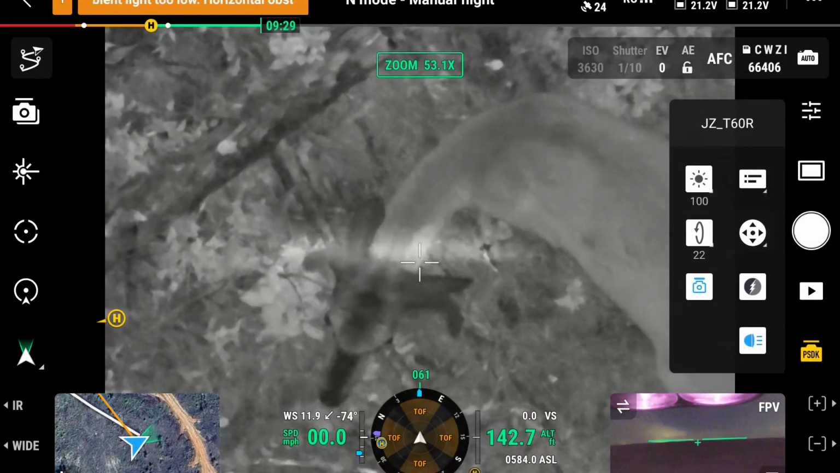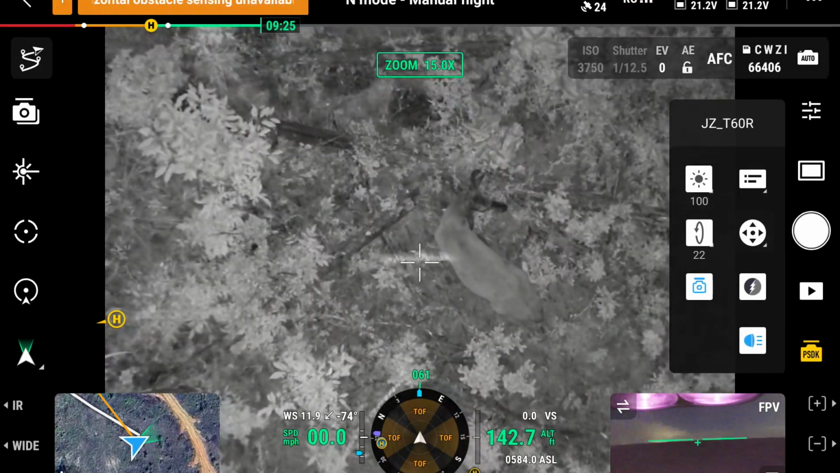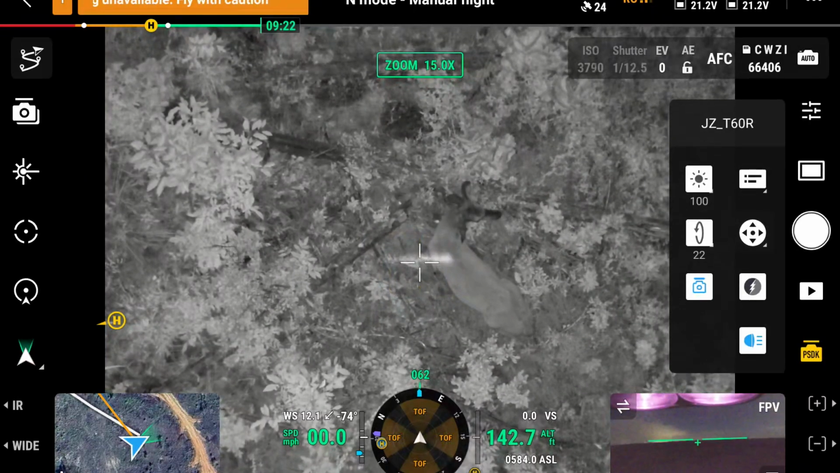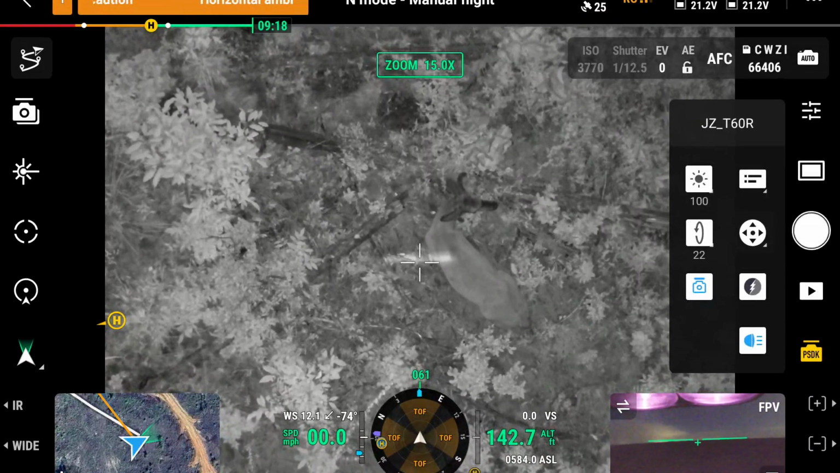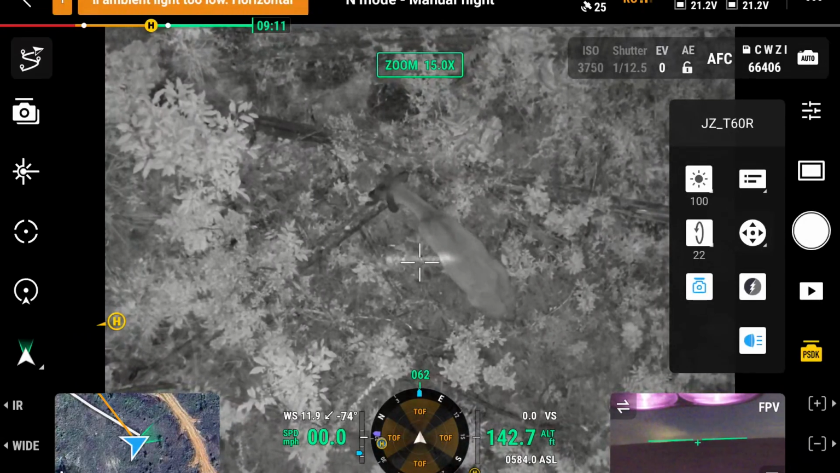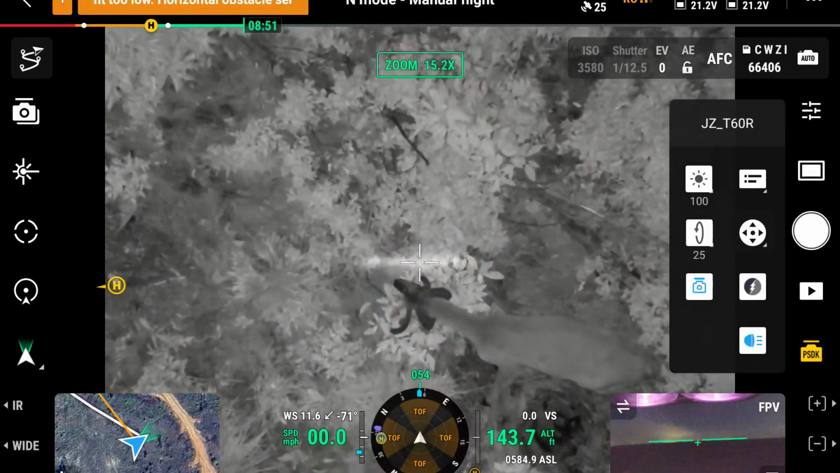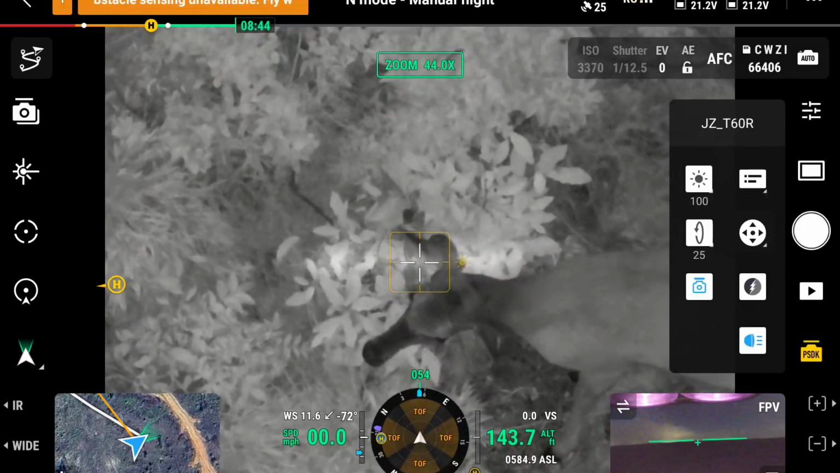The other light, he would have already been alerted. He would have been looking up. Now that drone does make a good bit of noise, but I found that if you just go slowly and get above them and hover and lower it, they don't react to it. The drone is extremely noisy if you're going really fast and you come to an abrupt stop. He is eating whatever this stuff is and living his best life right now, doing deer stuff.